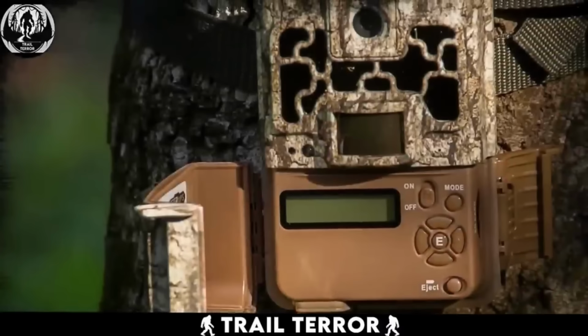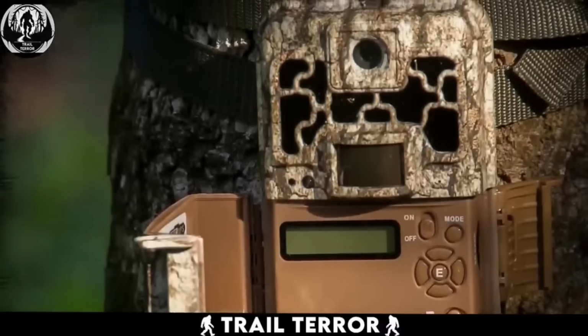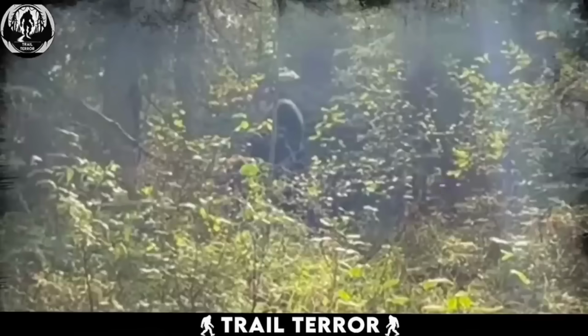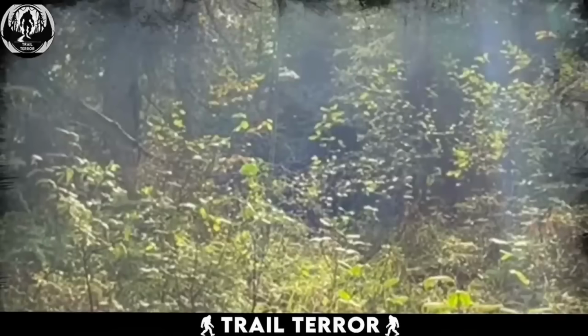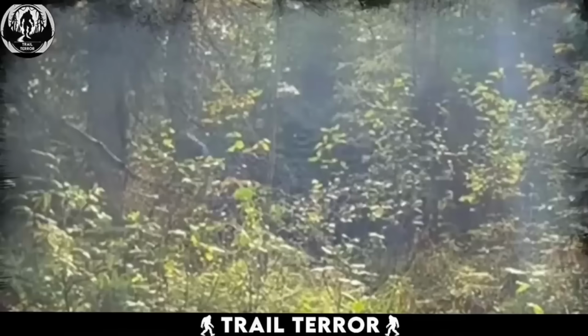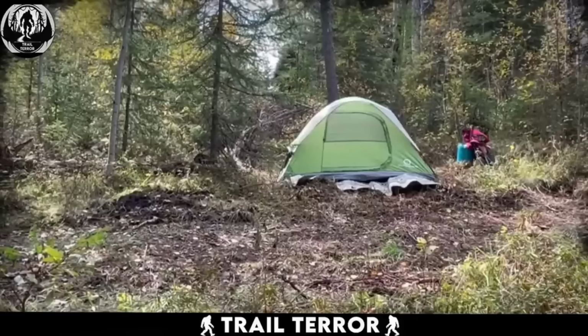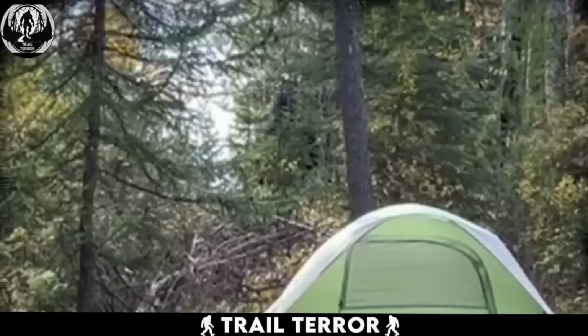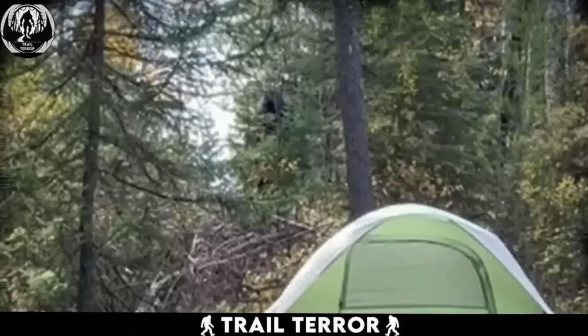This footage comes from trail cameras set up by adventure enthusiasts camping in the Canadian wilderness. The first trail camera, facing the distant woods, captures a tall, dark figure with a humanoid posture crossing the woods. It passes by, returns to inspect the camp, and then disappears back into the woods, peeking from behind a tree. Another camera, focused on the campsite and recording its rear, captures this mysterious creature peering and stalking the area. What truly instills fear is the immense size of the creature.